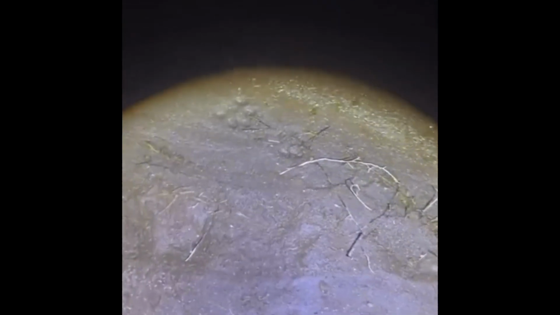Here's the water. So pretty close. It's pretty square here. There's the water. Just step in the water. So squishy, sand, fine stone.